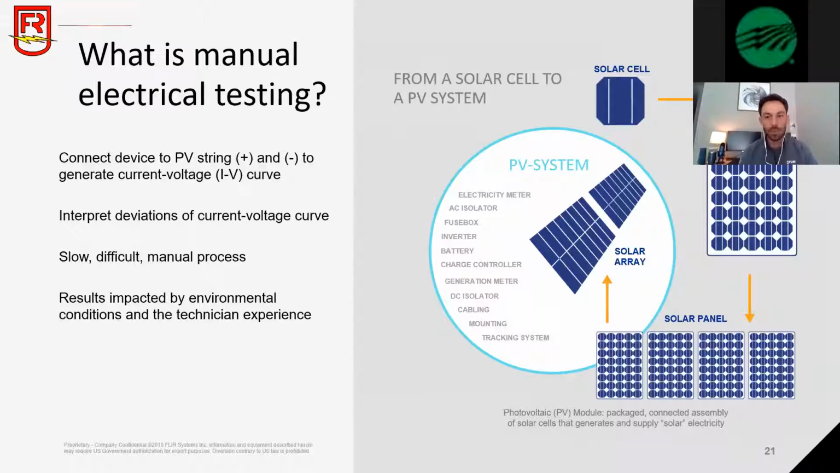What people are doing now is taking a highly skilled electrician, going out with a manual electrical testing device, shutting down the array, plugging in that device, downloading the data, and then repeating for every single panel within that field. Obviously, very time consuming. The data is not going to be turned around quickly. It will take weeks to get that information back, which is going to decrease the volume and the number of times that you're going to conduct these types of inspections, which means downtime equals no production and loss of money. So that's what's currently being done today.